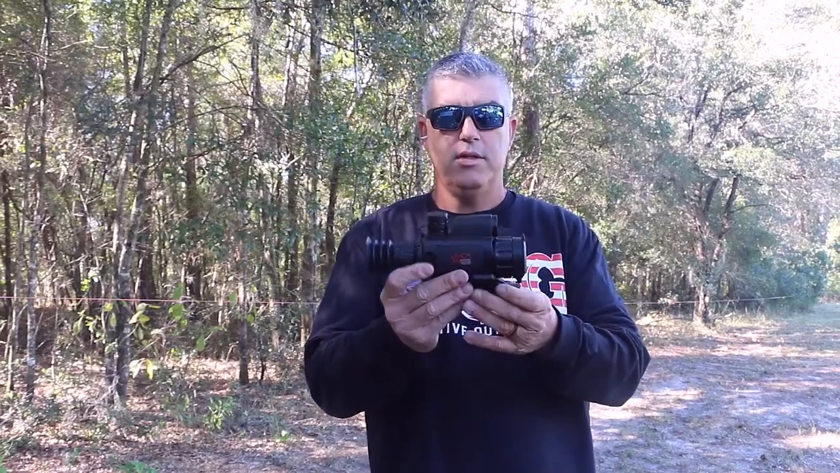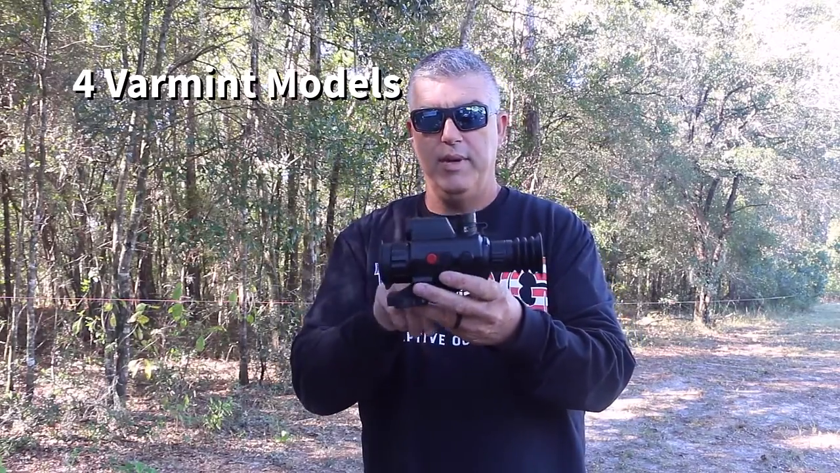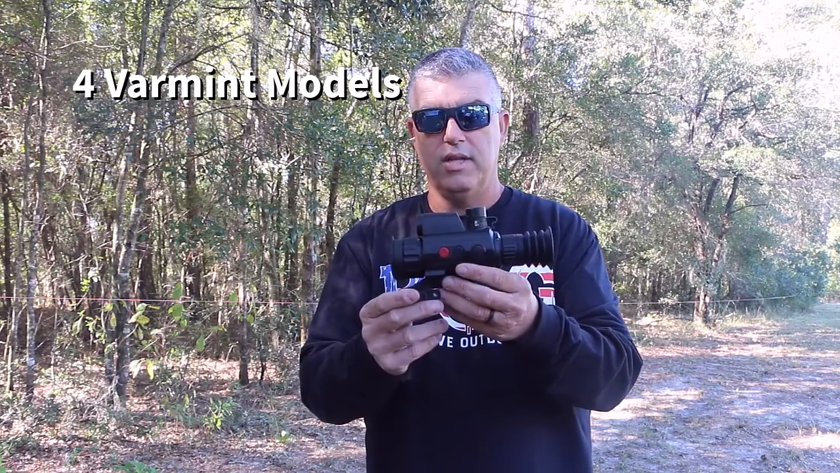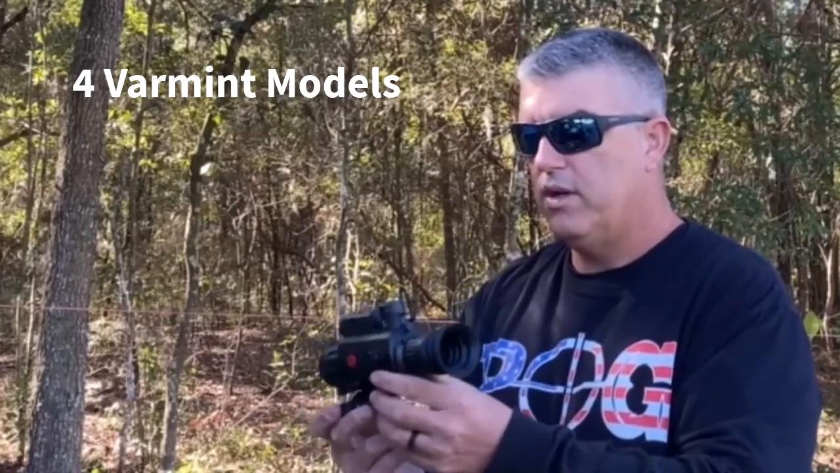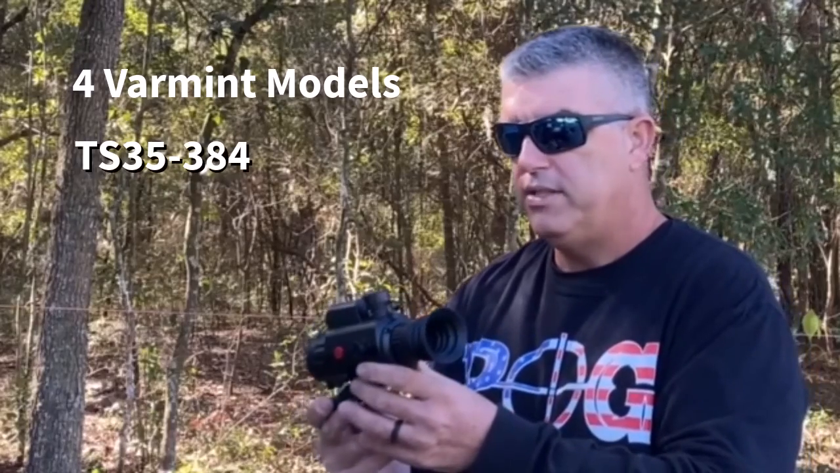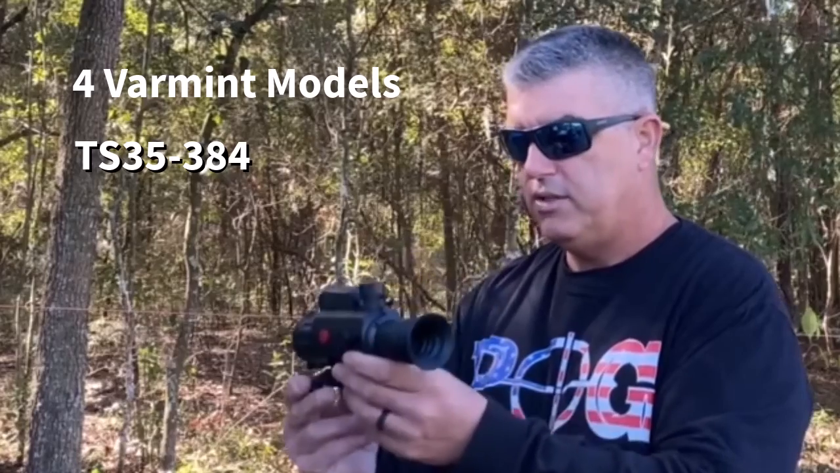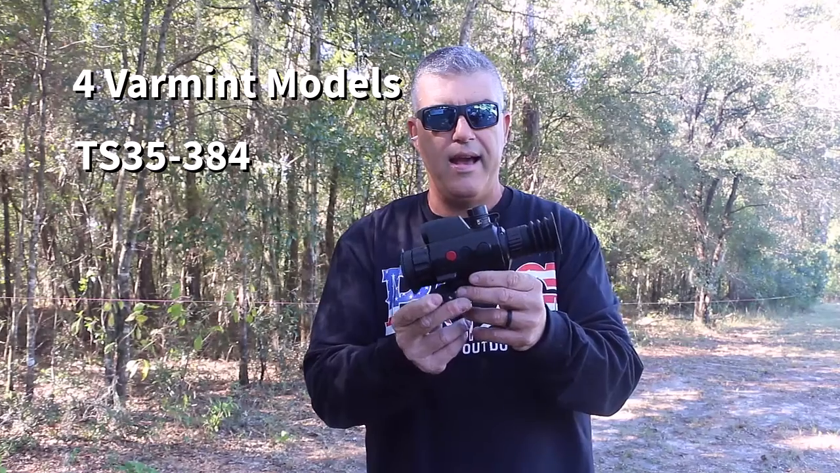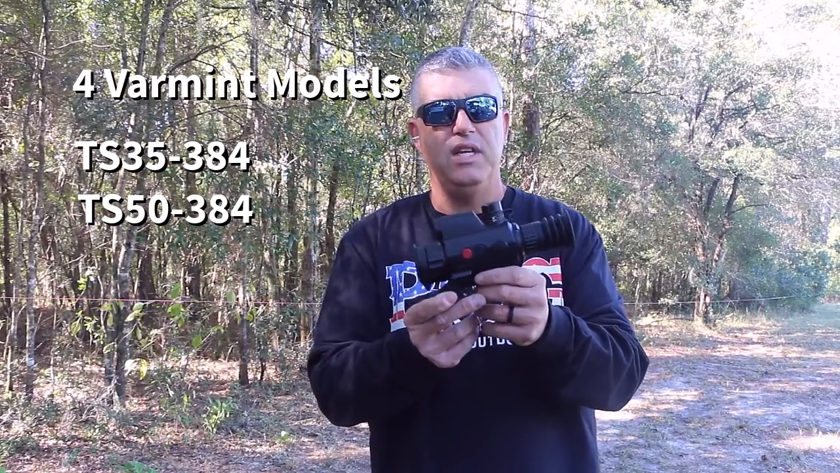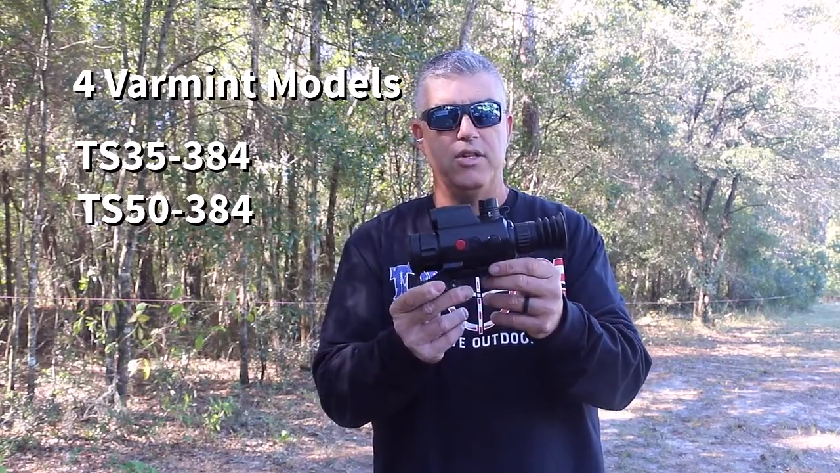So the Varmint is new. It's basically the successor, or the unit that came out right after the Rattler. The Varmint comes in 4 different models. Basically, you've got a TS35-384, that's this unit, which comes with a 3x base magnification. And then you have a TS50-384, which is the same unit but with a 4x base magnification.